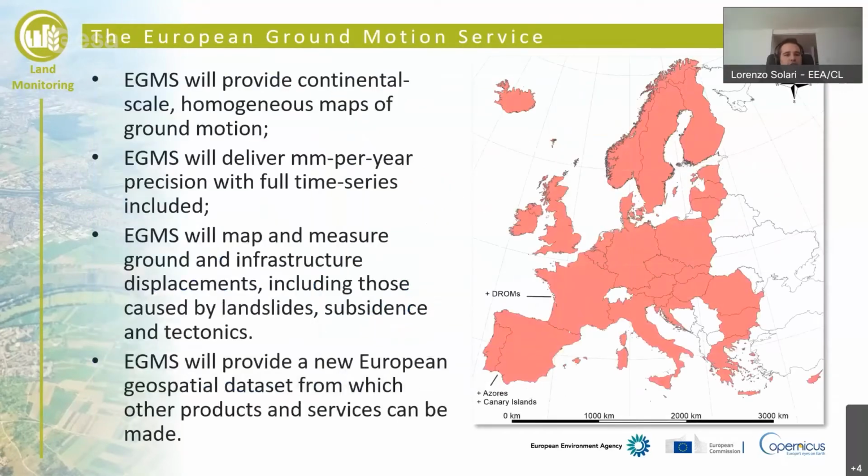The European Ground Motion Service will provide continental scale homogeneous maps of ground motion, and the EGMS will deliver millimeter per year precision with full time series included. So the classic interferometric product with points showing a velocity value and time series.